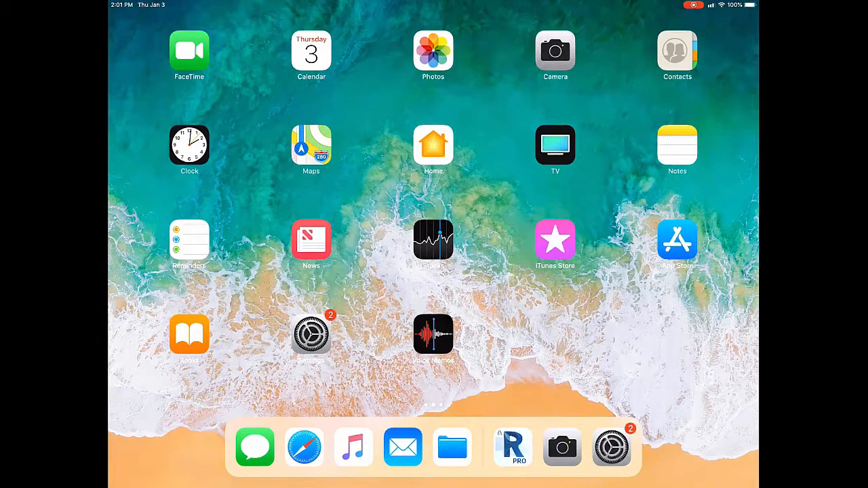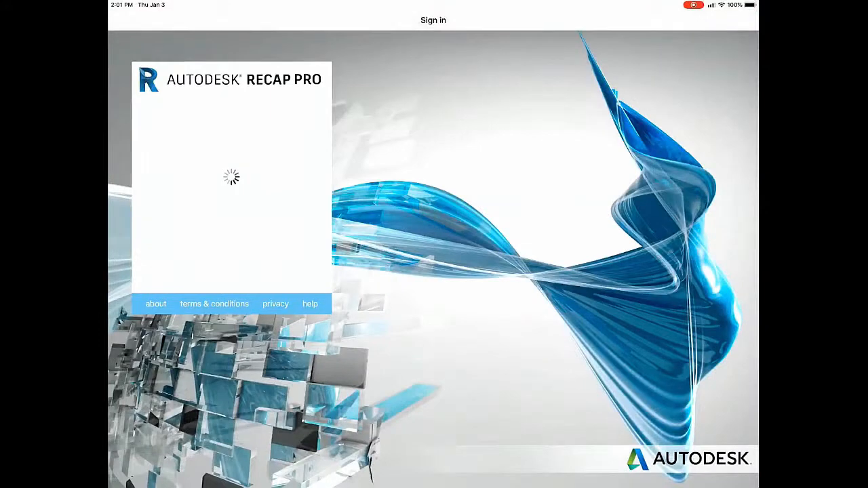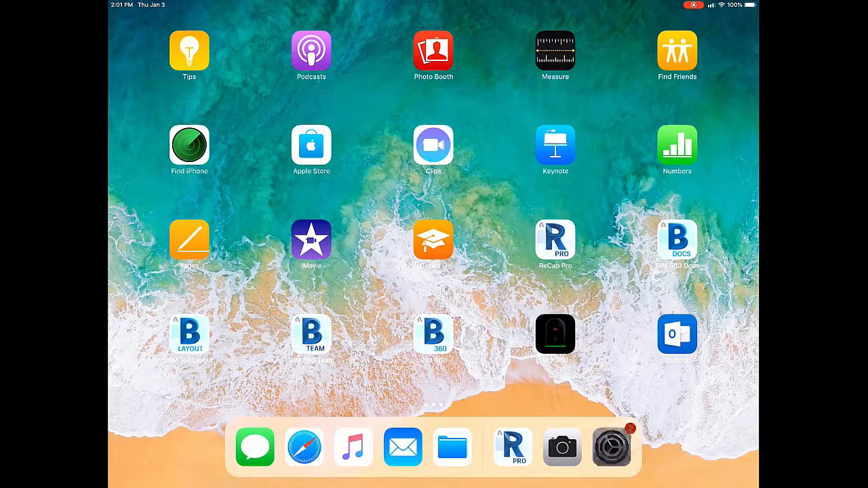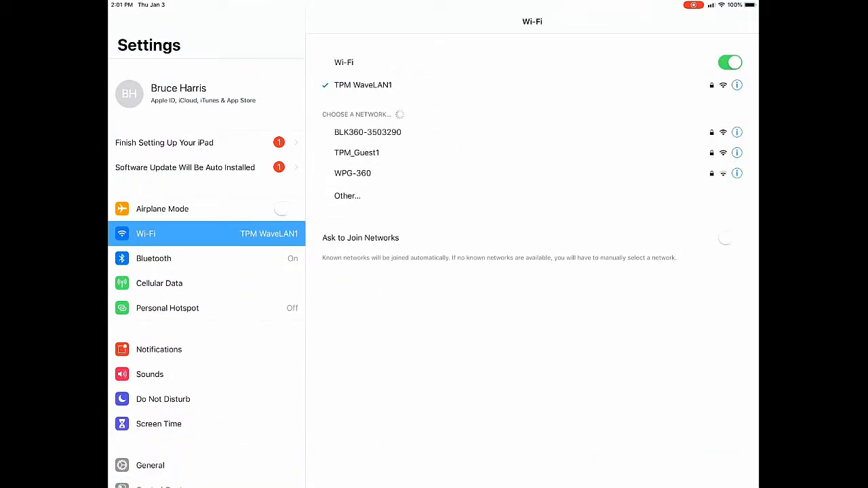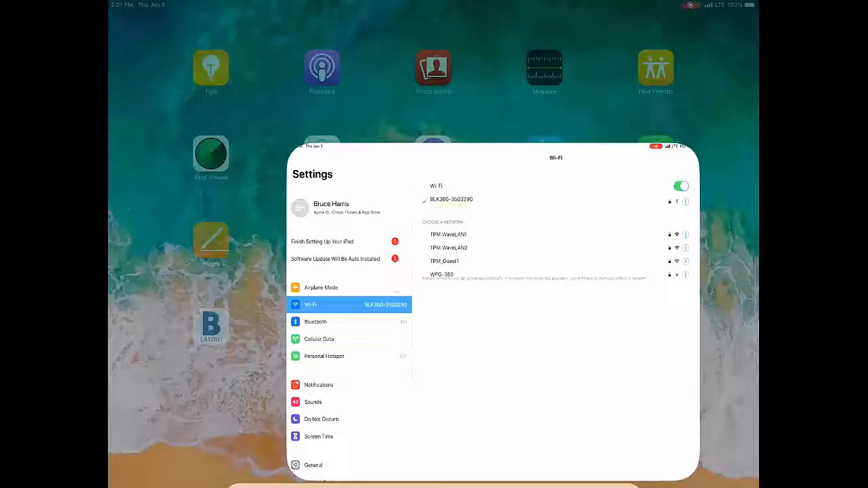Now we're over on the iPad Pro. The first thing we need to do is go to Recap Pro. We need to do this before we connect to the BLK360 in case we have to log in to Recap Pro. Once we've successfully got in the Recap Pro program, let's switch over to Settings on the iPad. Once in Settings on the iPad, we're going to change the Wi-Fi connection to the BLK360. Once connected, let's go back to Recap Pro.